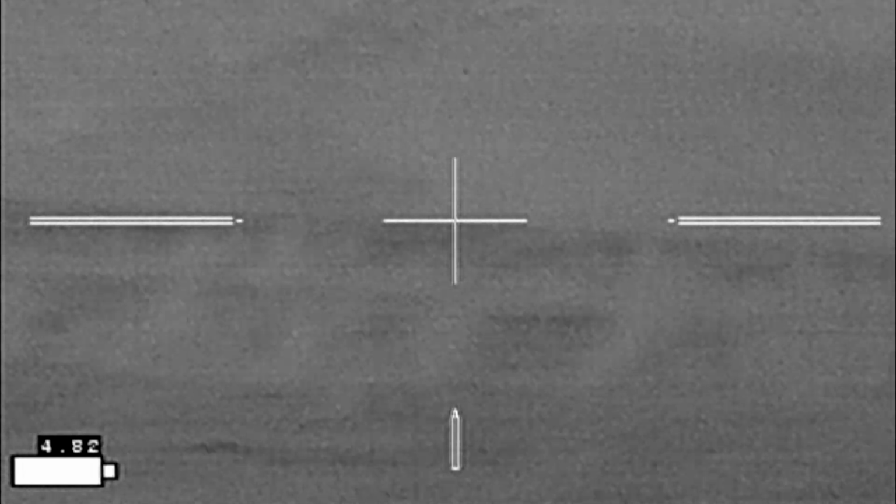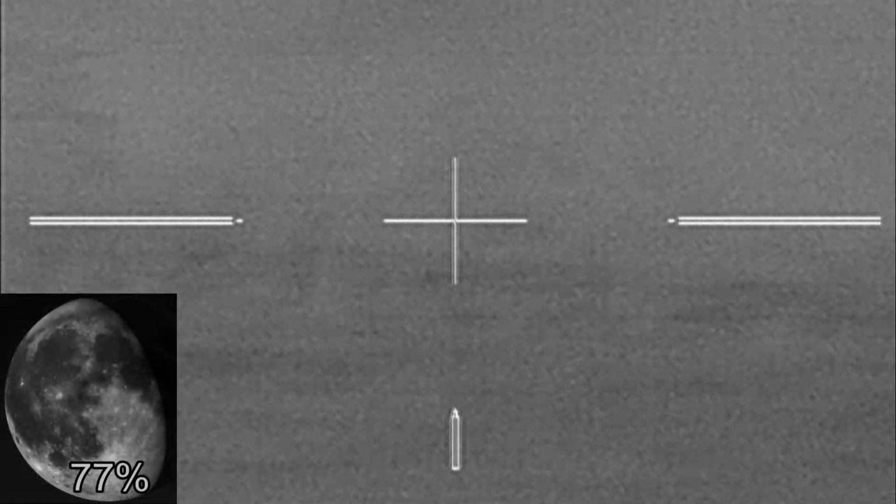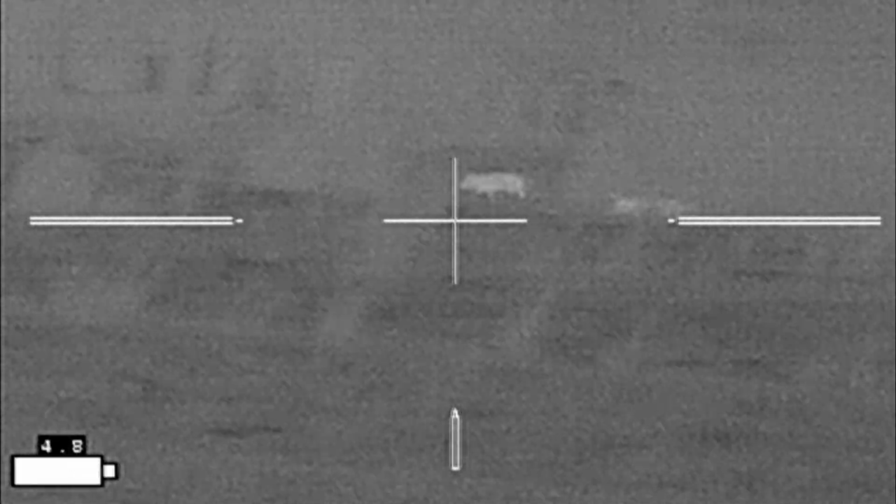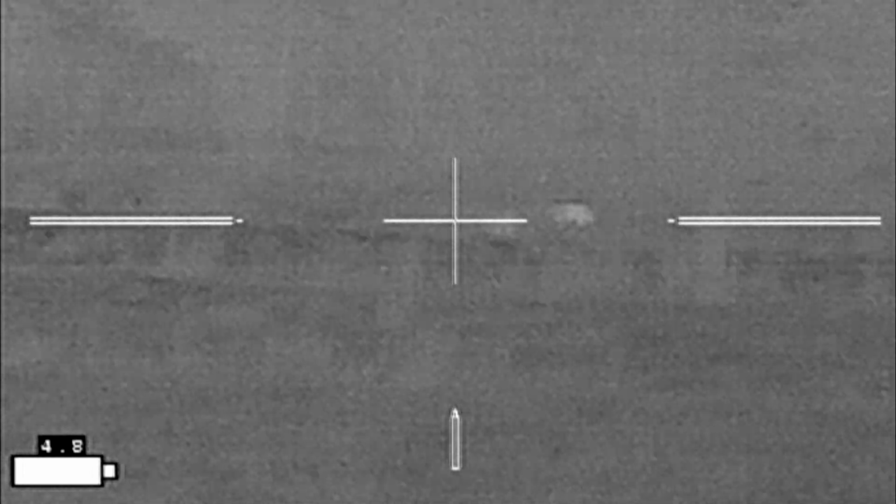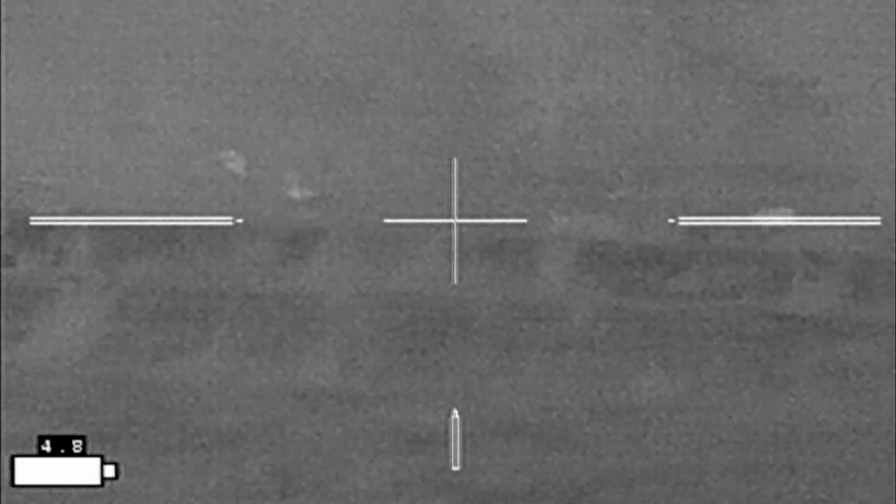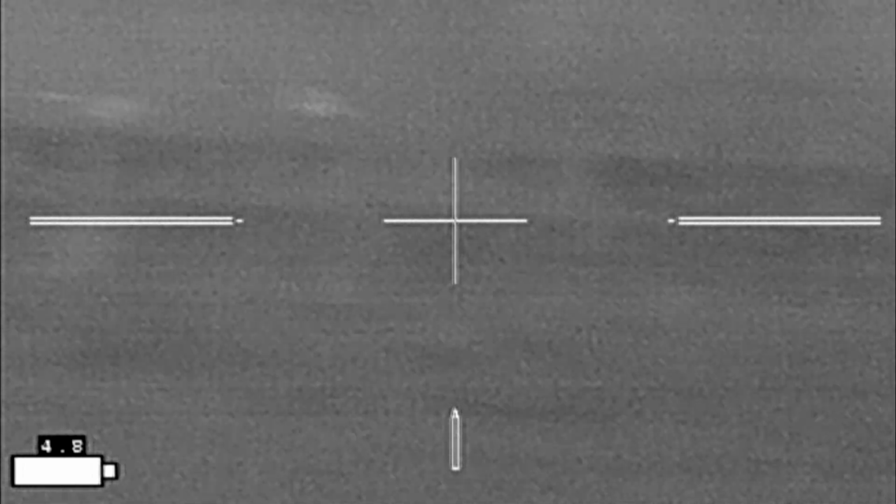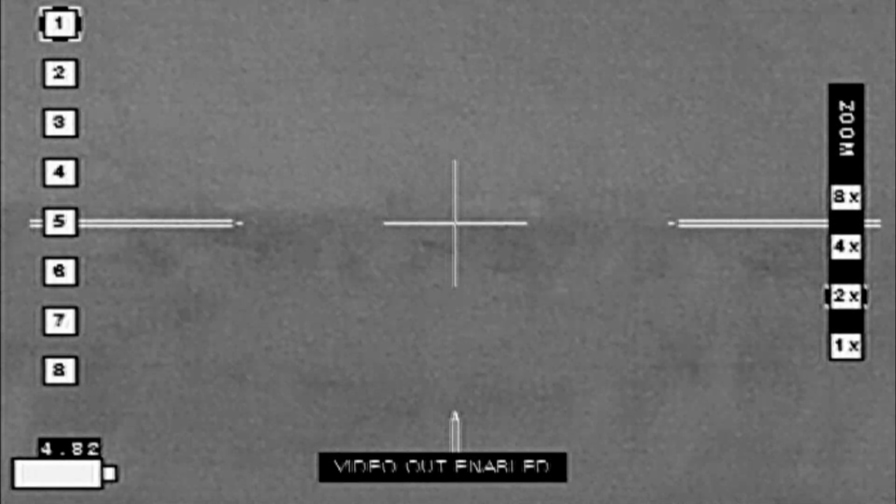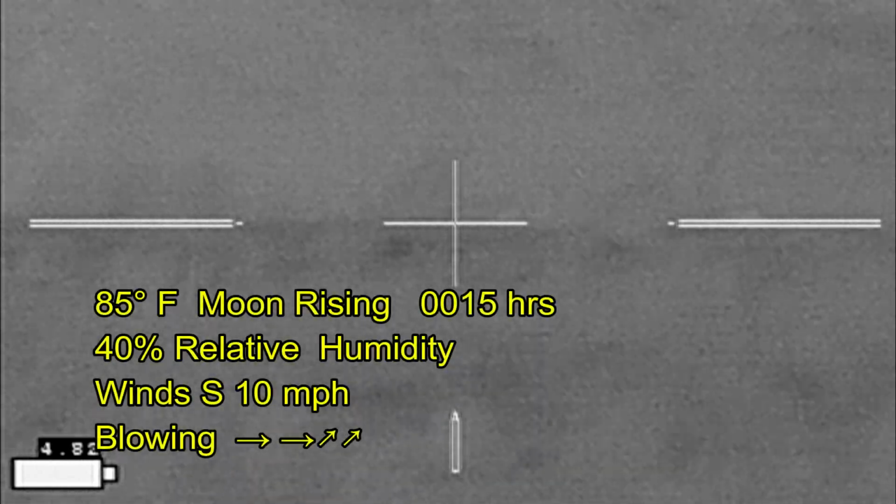But in the meantime, I'm dealing with the problem of there being a moonrise coming up over the hill behind me, and I'm getting backlit by the moon. So I'm trying to move between trees and telephone poles, and there just aren't many in the field where I am. The hogs continue their progression, but I don't have any shots because of all the foliage that's in the way.